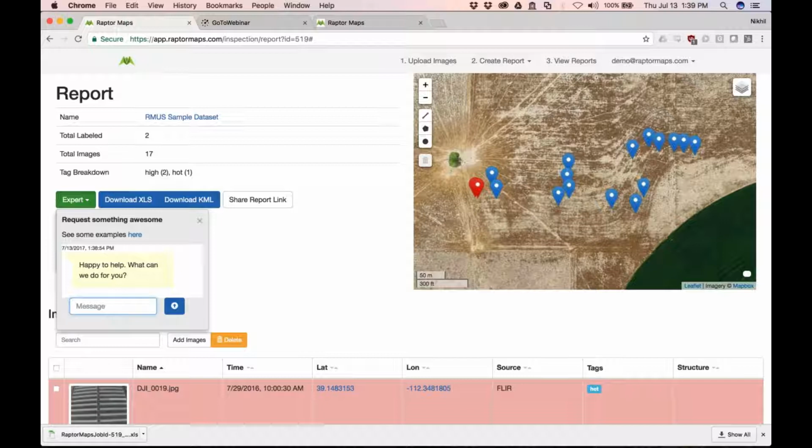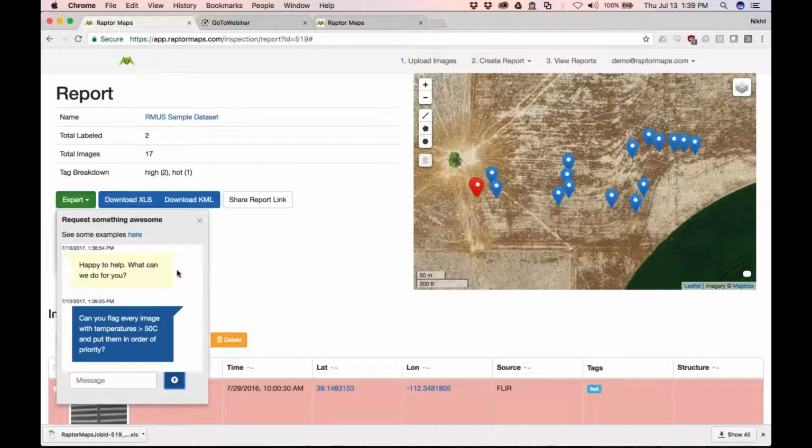So here I can say, can you flag every image with temperatures greater than 50 degrees Celsius and put them in order of priority. Something like that. So something that, you know, maybe you don't really know why your client wanted it, maybe you do, but they just say, hey, can you do that for me? And so instead of trying to figure out how to do it, you can just type it to Raptor Maps, and then it'll say one moment.